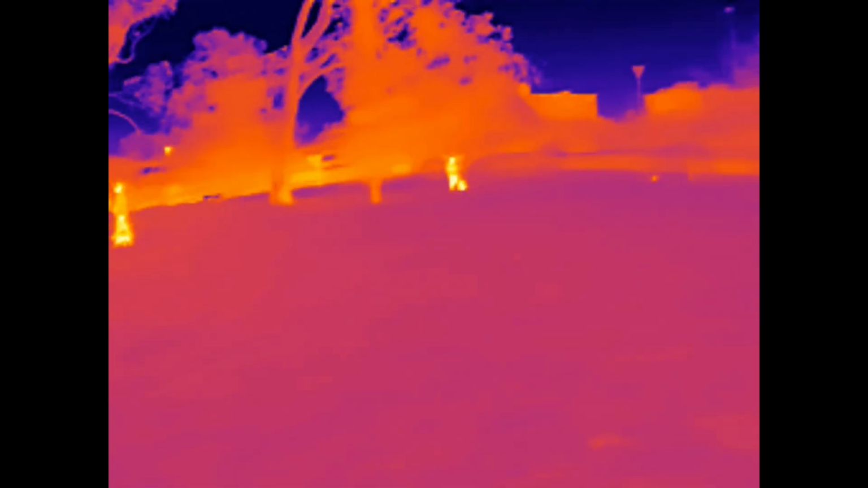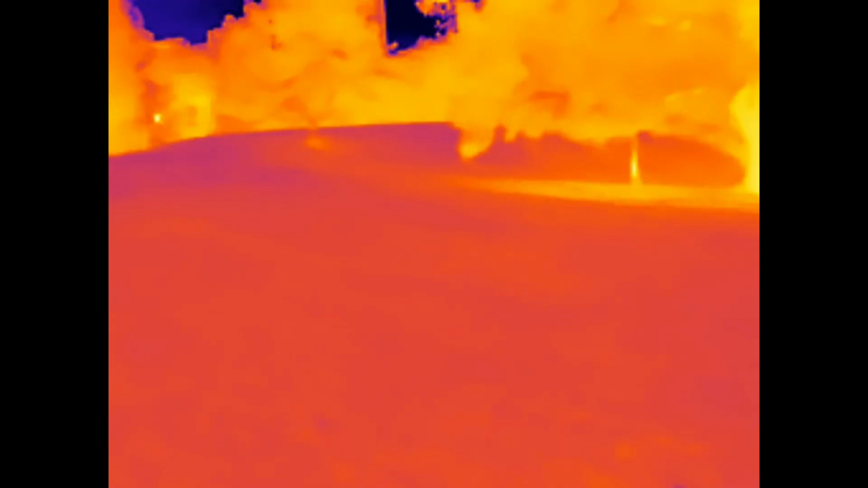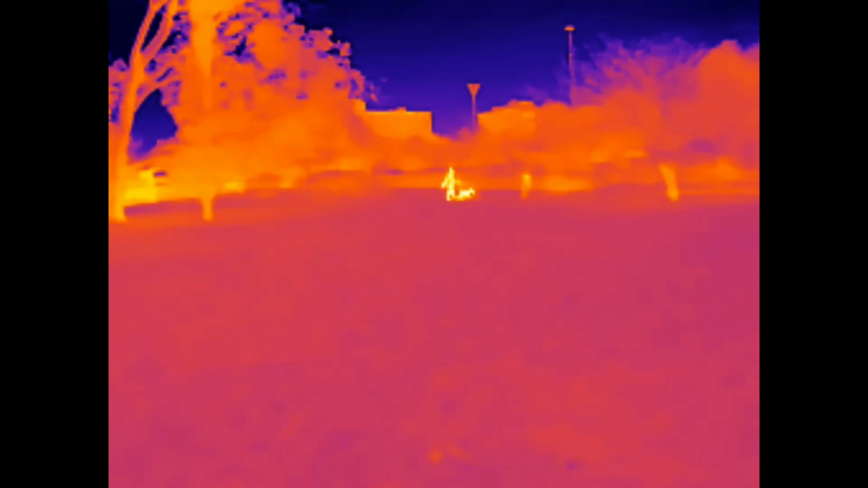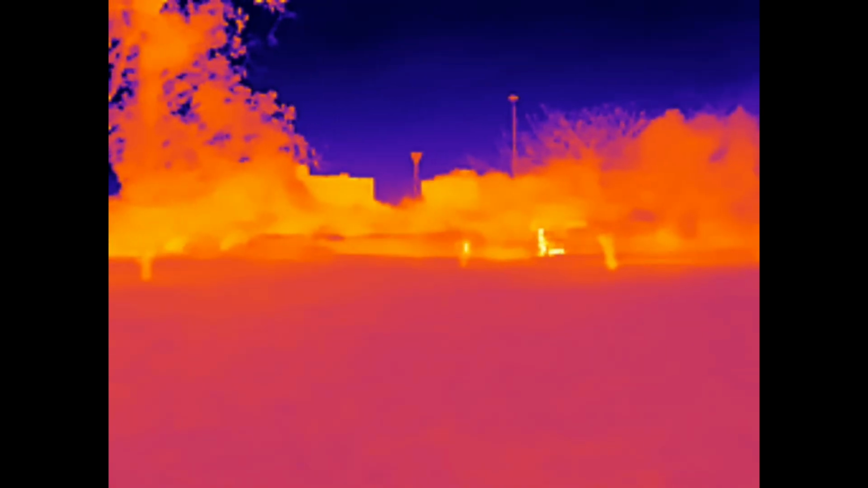I don't know if that's a distance related thing, because probably there's nothing there that's of a different temperature really, whereas here you've got the guy walking a dog. Yeah, so the temperature difference is between the sky and the rest of the